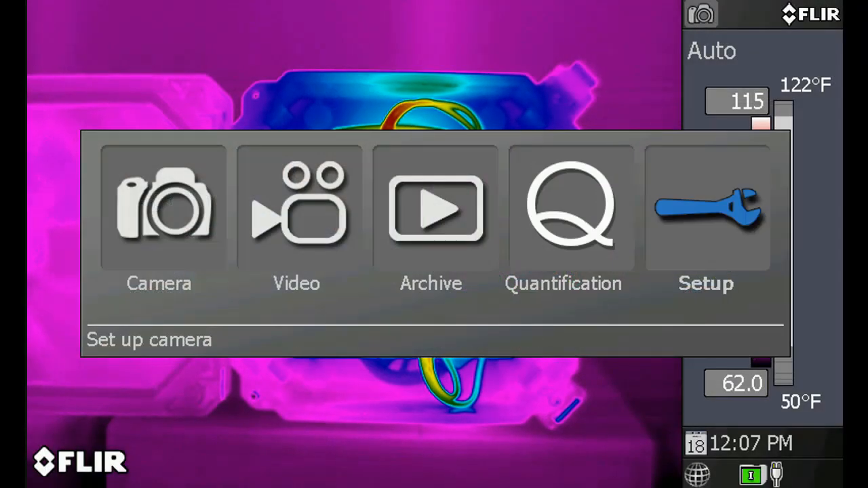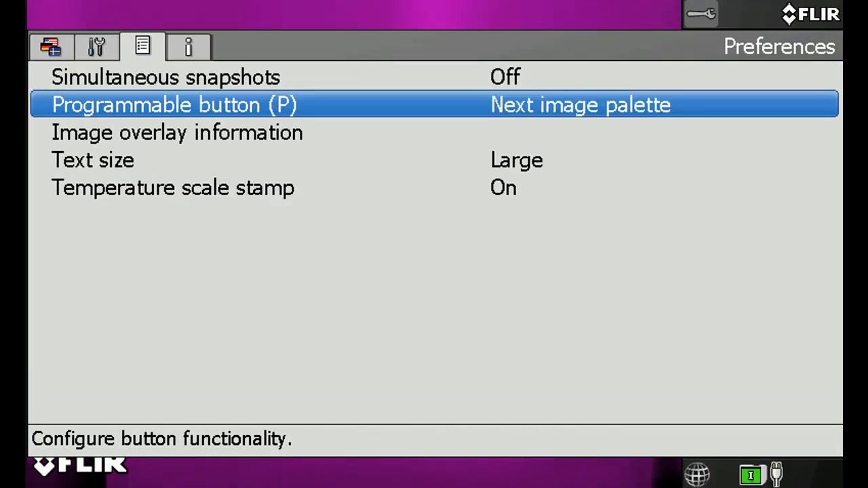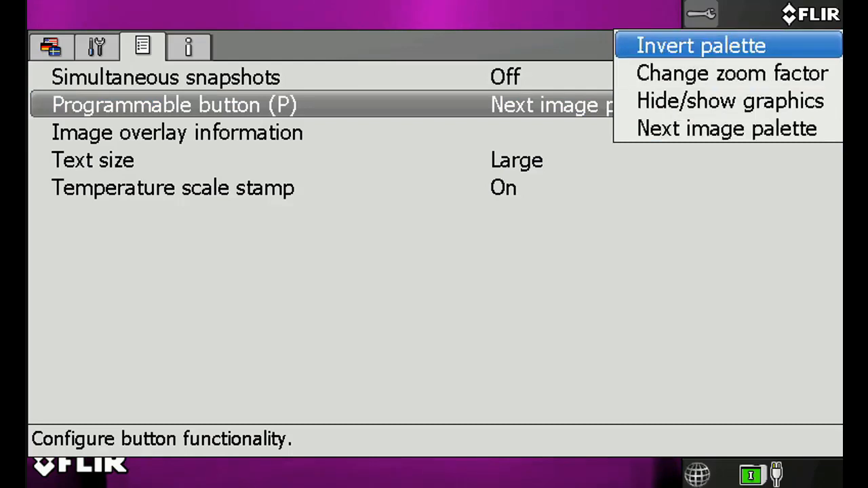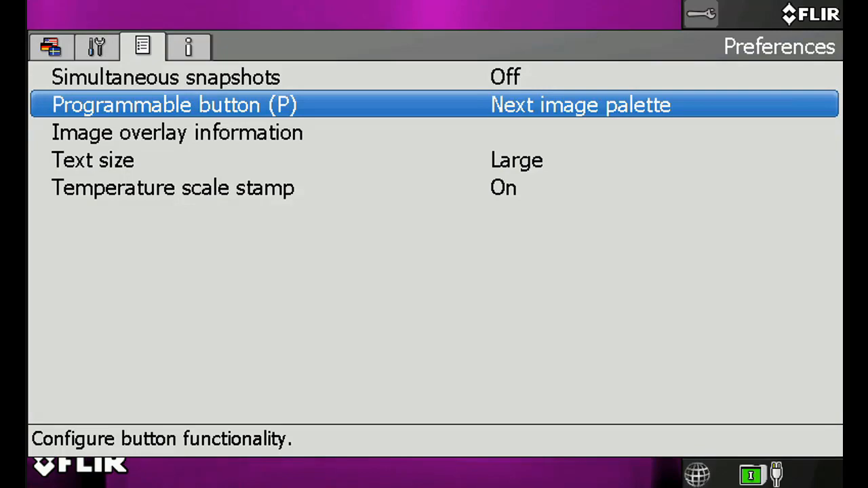Now, to set this button, you're going to change the mode wheel all the way back over to Setup. And using the joystick, navigate to Preferences and select the programmable button option. Here you'll see several options, including one to invert the palette and hide and show graphics. If it's not done so already, highlight the next image palette and press on the joystick to select. Now back in live imaging mode, you can toggle through the various color palettes by simply pressing this P button on top.